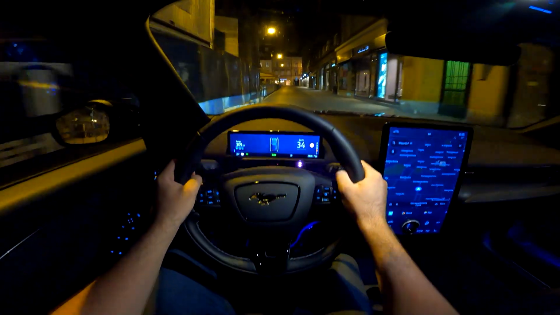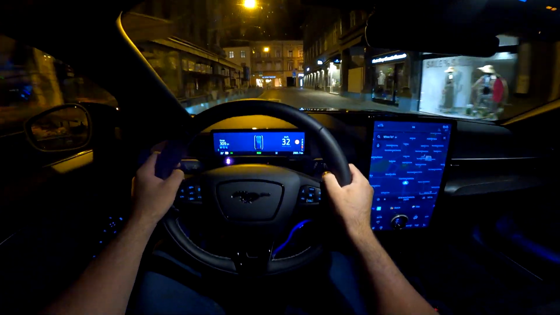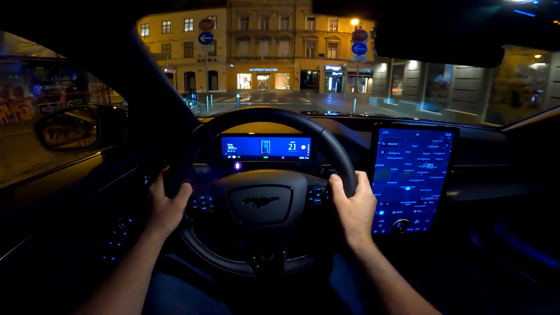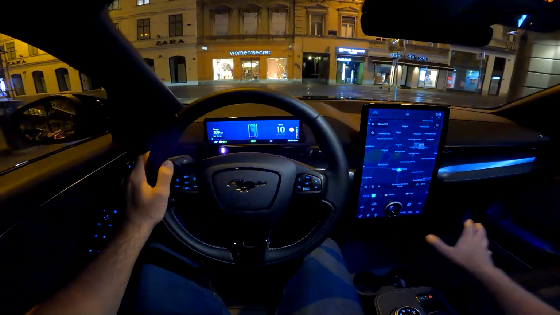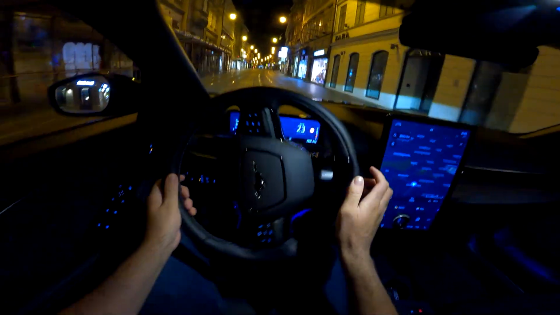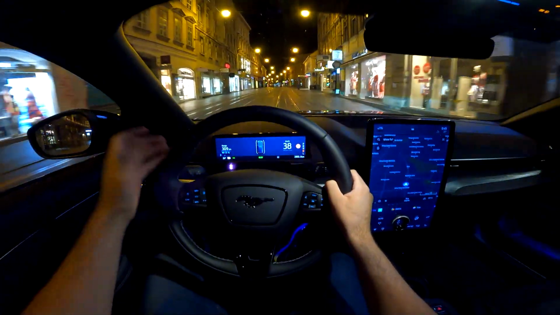And now we are going on a nice relaxed drive around my hometown of Zagreb, and the layout and the feel behind the steering wheel is just amazing, because this dashboard with 15.5 inch touchscreen and the digital cockpit 10.2 inch one looks very nice, and it's a pleasure to be behind the wheel.